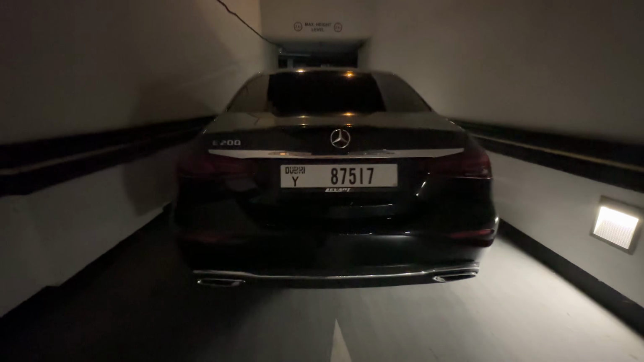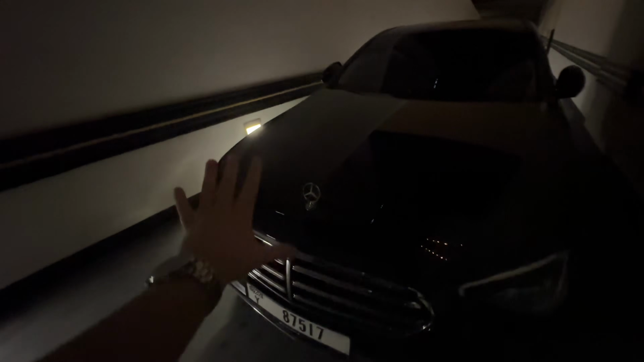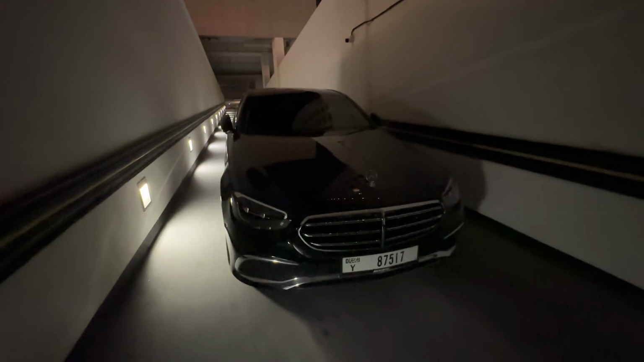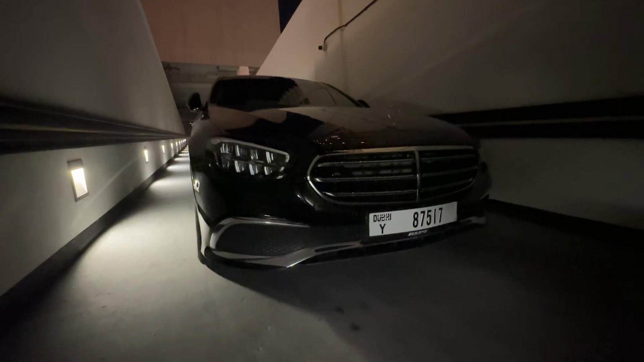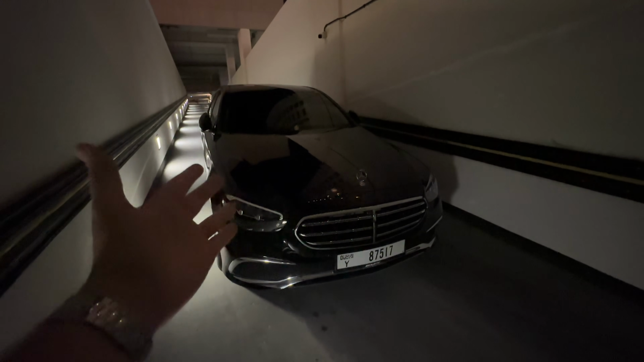Under the hood of this E-Class, as it is the E200, is a 2-liter turbocharged 4-cylinder making 196 horsepower and 235 pound-feet of torque. Now, if that's not enough power for you, there is the E450 with 362 horsepower, 0 to 60 in 4.9 seconds. And then, of course, at the top of the line, there's the almighty E63.